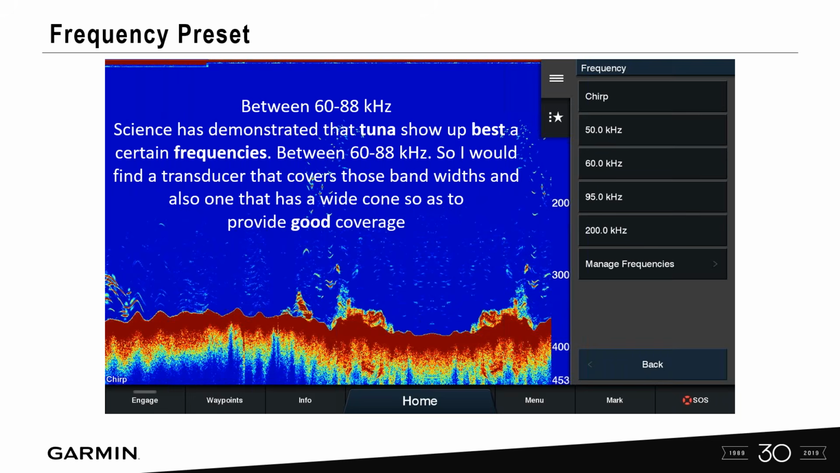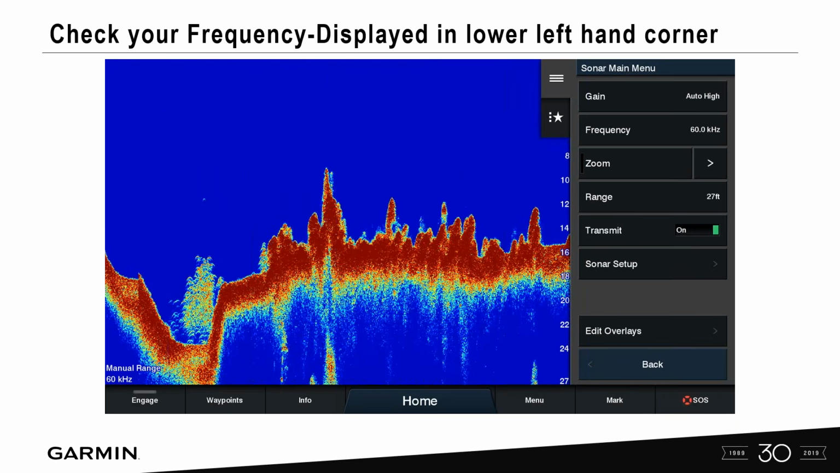So when you get really good at this and you can really target and see how to separate fish and species, the guys that are out there that have done this for years are going to go ahead and set that as a preset. They can go and select 60 kilohertz and then target those particular species. Make sure though that you select 60 kilohertz, because if you look right here on the bottom left, I'm still on chirp, which is fine, but I haven't completed what I'm actually wanting to do here. So let's go in, we'll select 60 kilohertz, and now as you see here, lower left-hand corner, I'm on 60 kilohertz.